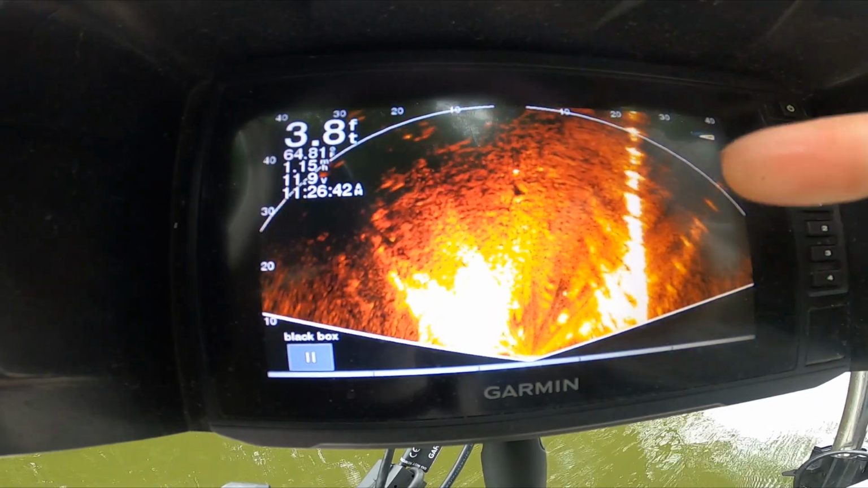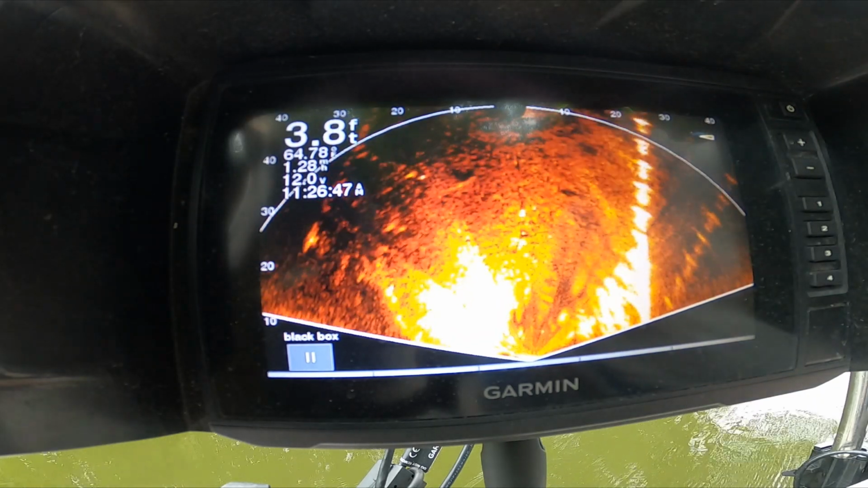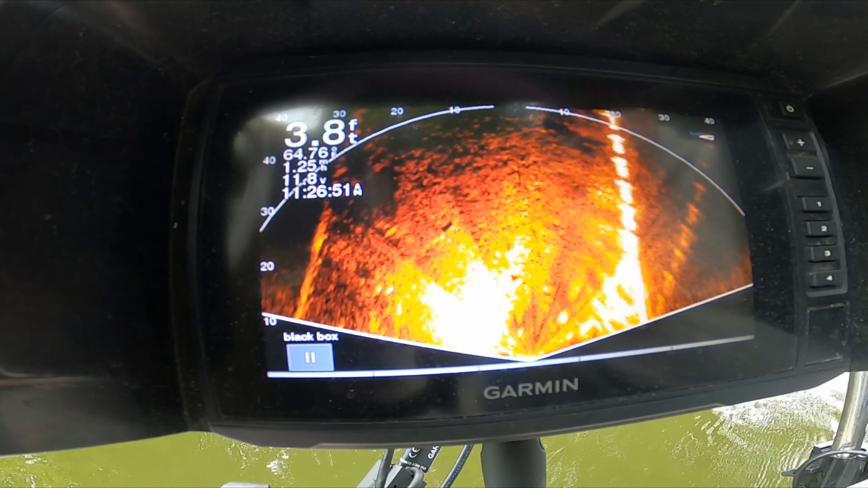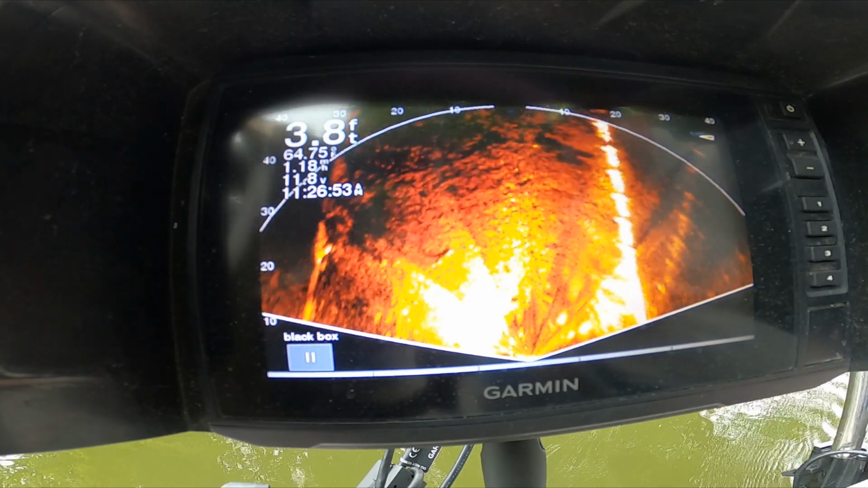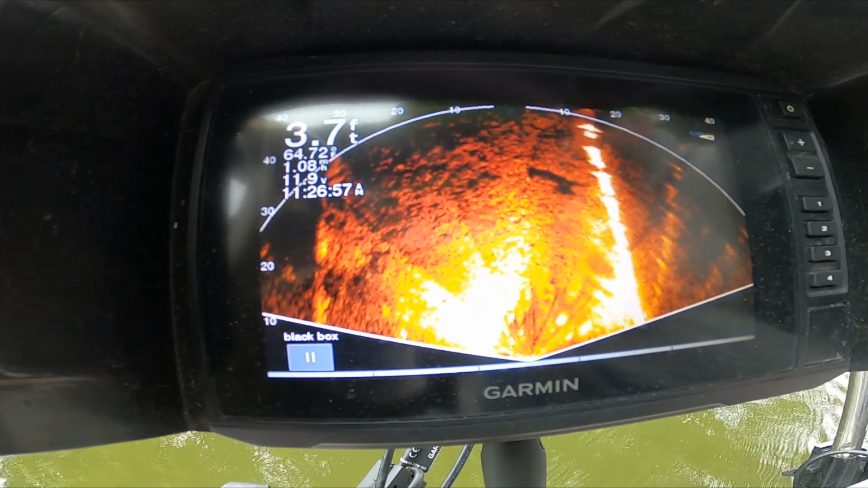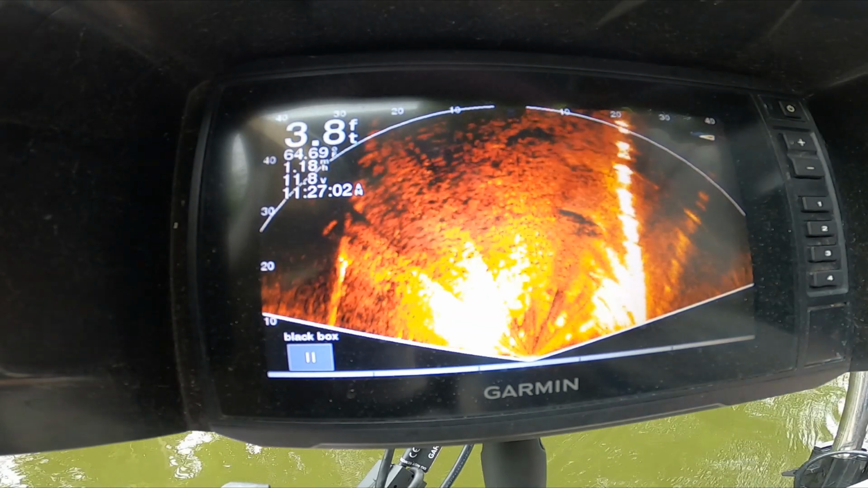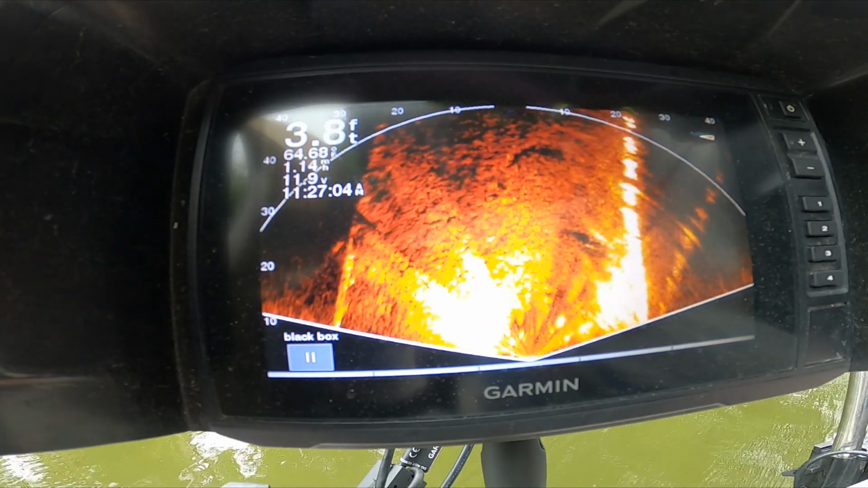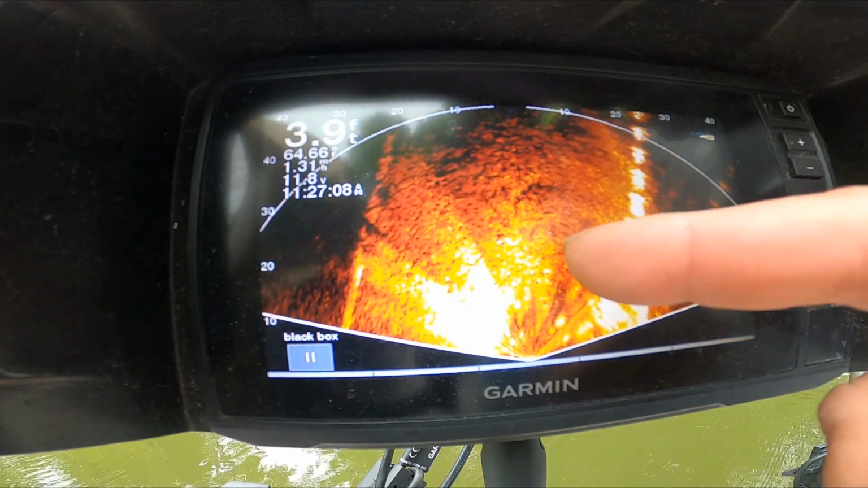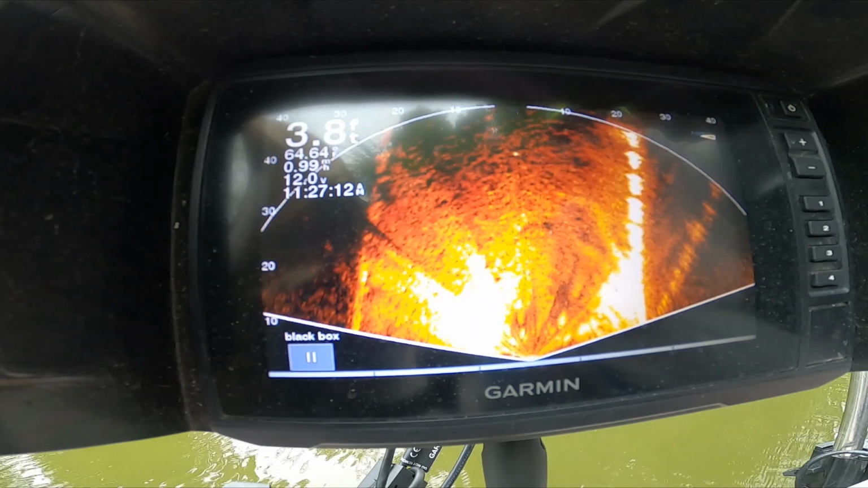And these are actually ripples in the water, believe it or not. Now I don't want people to miss that there's some fish right there swimming through. It's a school of something, probably shad.